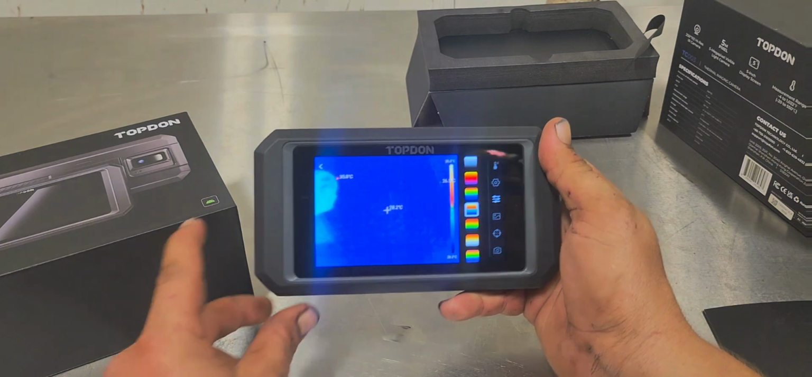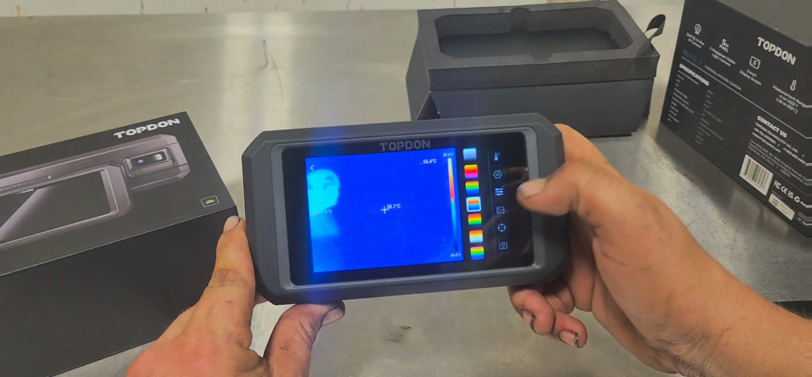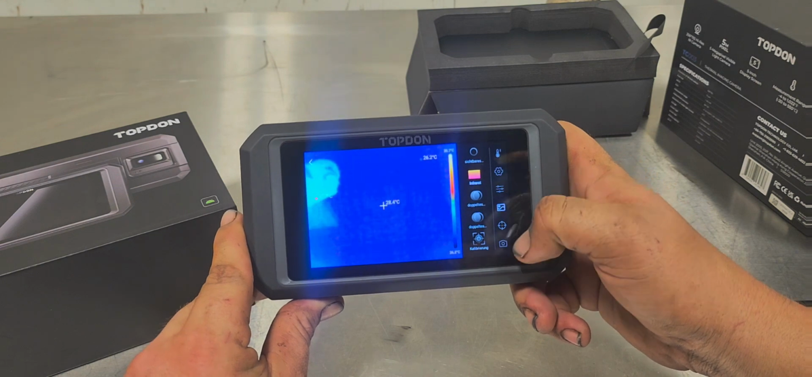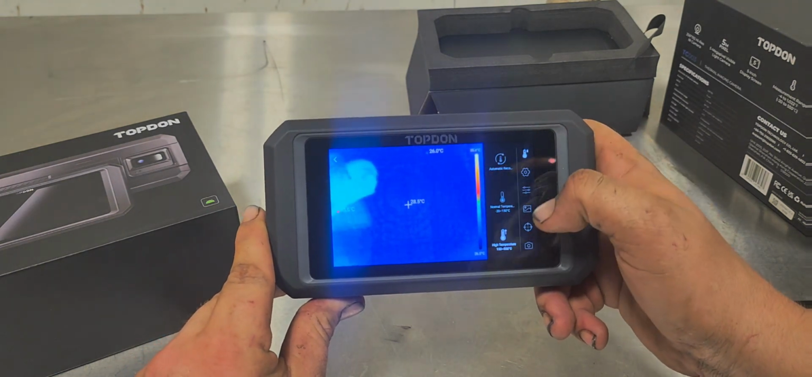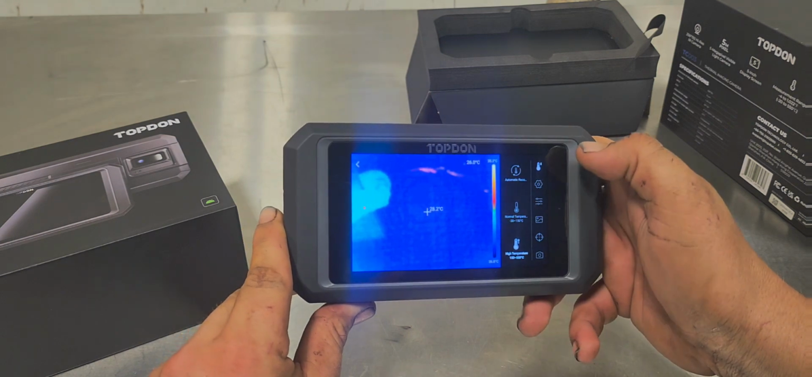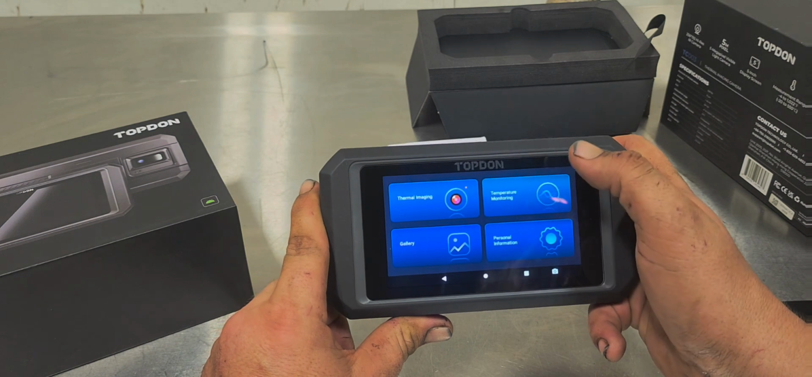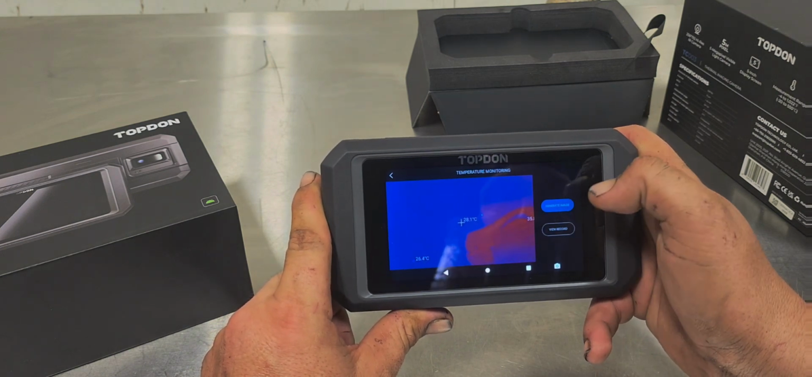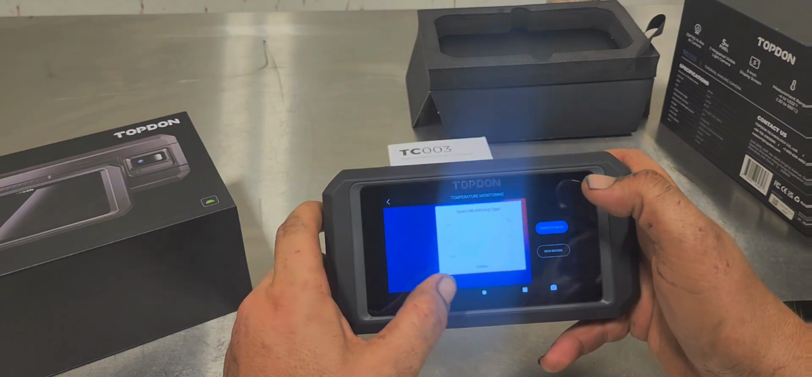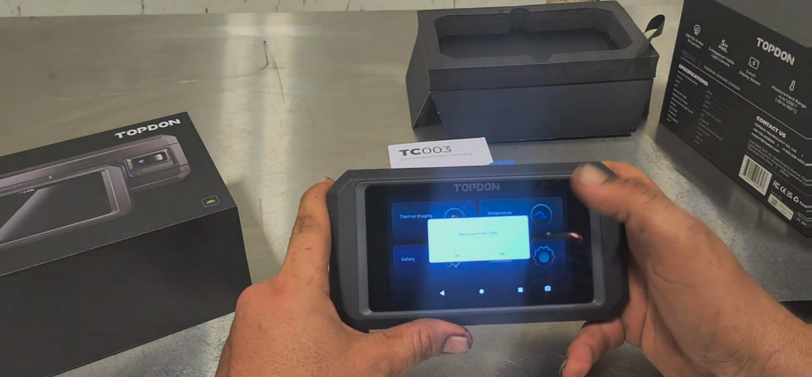Now, I will try to get some videos, maybe splice it in before I post this up, of the car and do something with that. I'm going to play around with it a little bit more. But so far, it's kind of neat to play with. It's definitely going to be a tool that I get to learn on and see what I could do with everything. Yeah, so this is my first time playing with this tool. I have no clue what I'm doing.